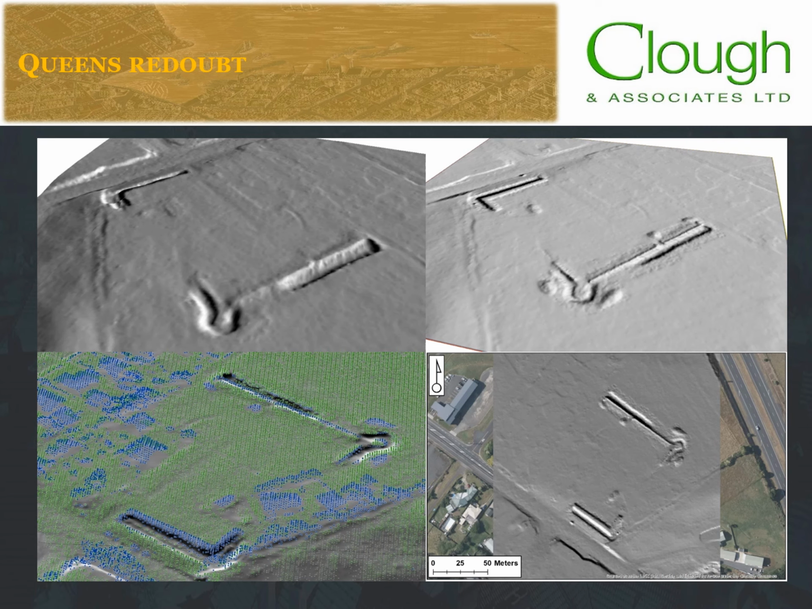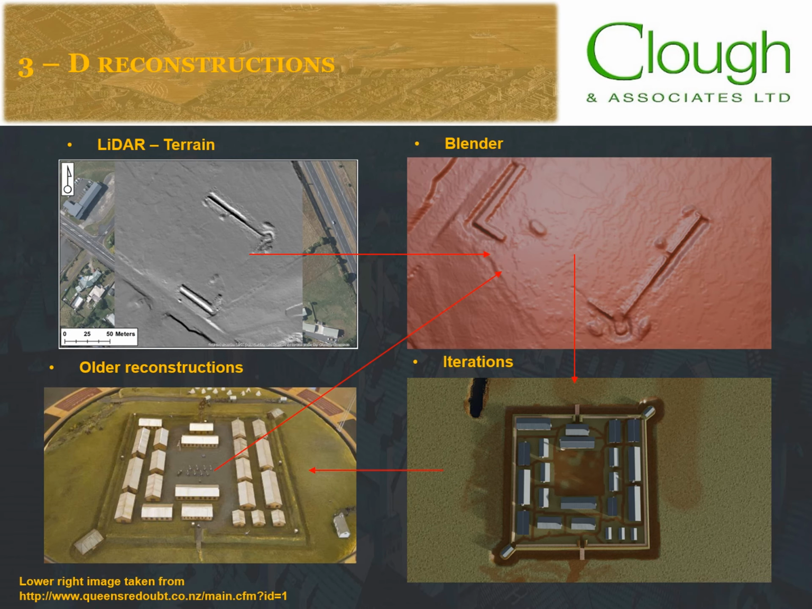The first problem, as you can see here, is that the initial point cloud was wrongly classified in blue. This essentially removed the parapet, altered the ditches, and removed the entranceways. By reclassifying the point cloud, you could create a better baseline visualization. The 3D reconstruction was created by combining the height data from Queen's Redoubt's LiDAR template with historic photos, newspaper articles and older museum models. The height data was entered into the 3D modeling software Blender to show the information as a model. The rough outline of the redoubt was then sketched to scale using the dimensions listed